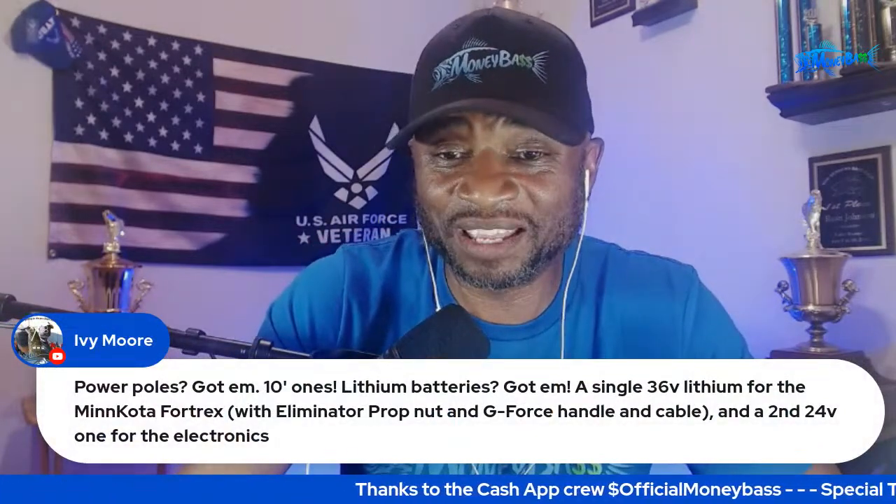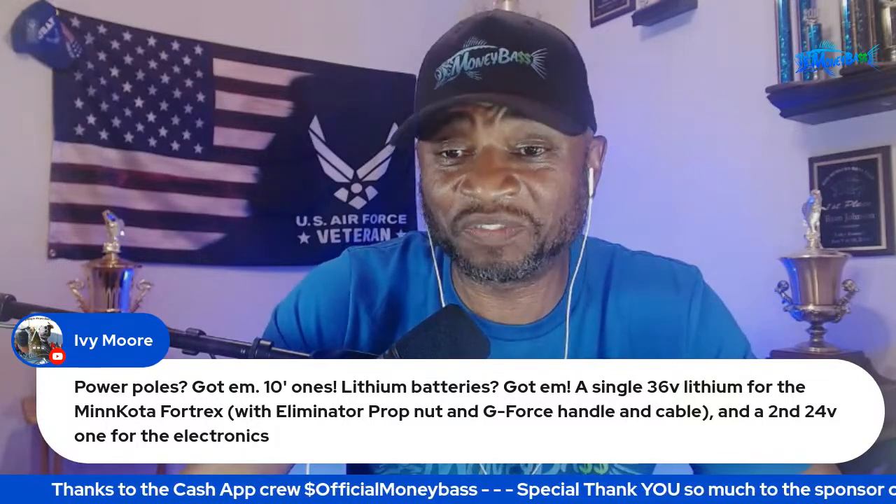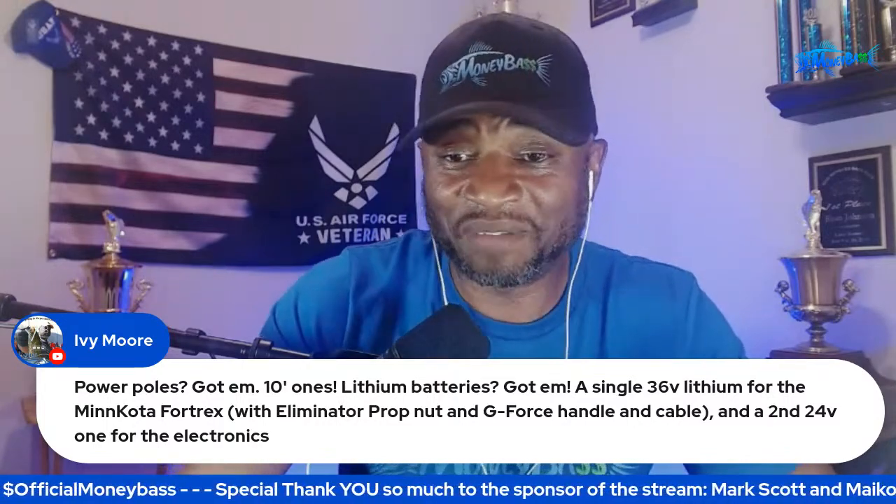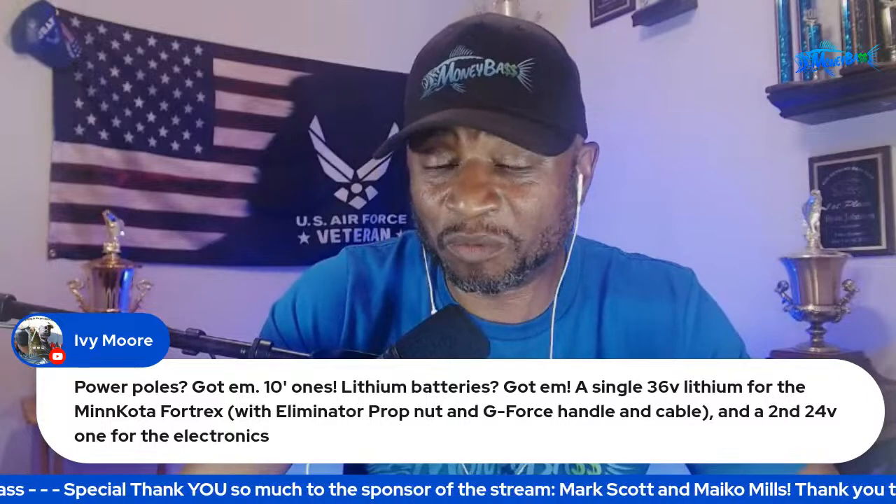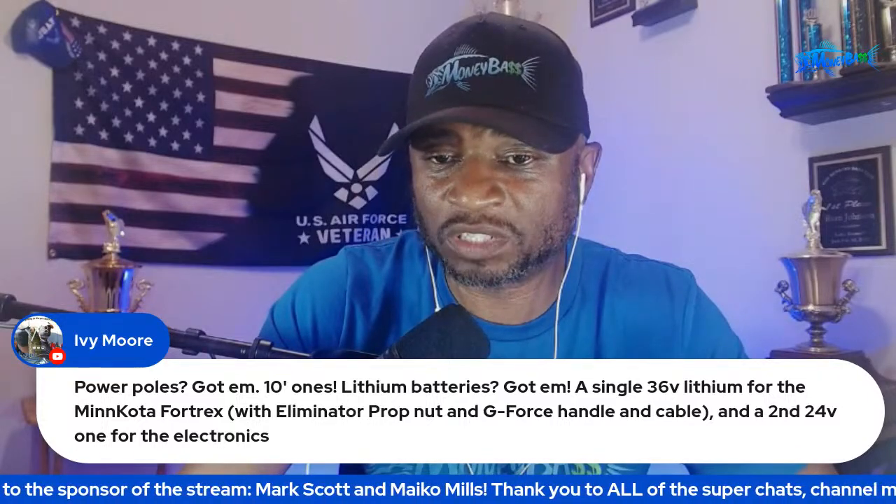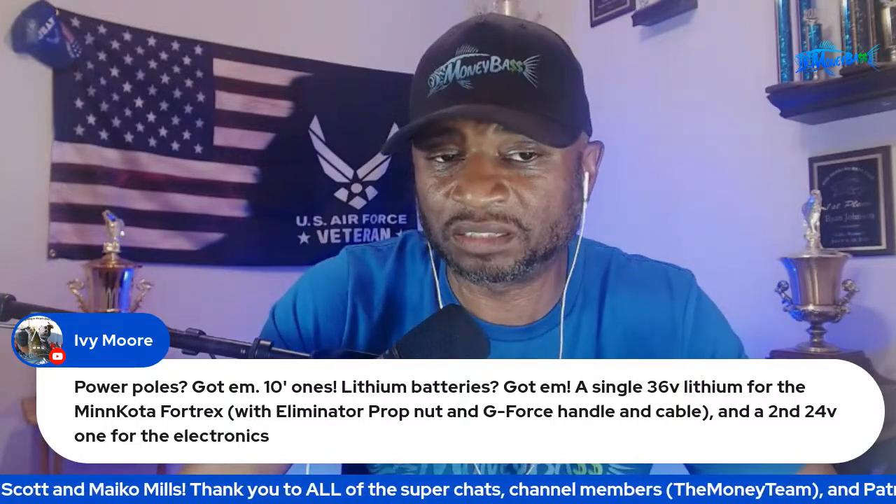10 inch, okay. Lithium batteries, okay, got the lithium batteries, a single 36 volt lithium. Wow, so you have the big dog in there. Lithium for Minn Kota Fortrex with eliminator prop, nut, G-force handle, and cable, and a second 24 volt one for the electronics.